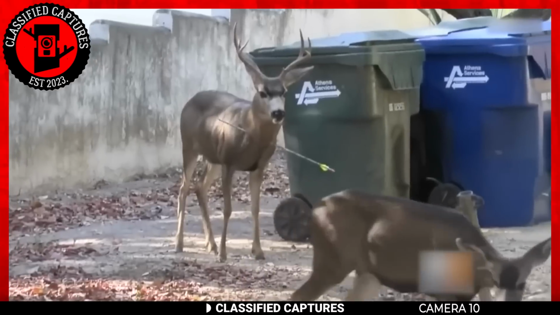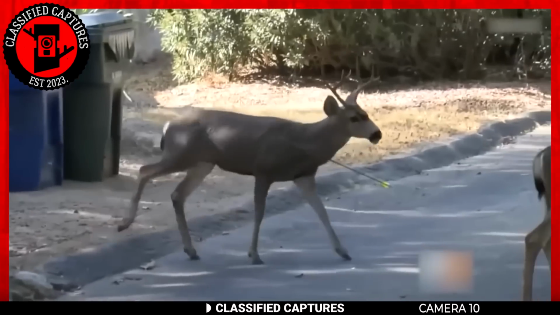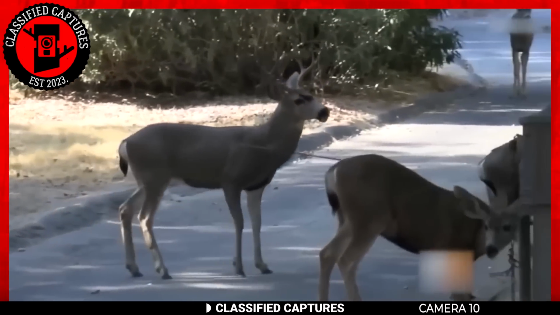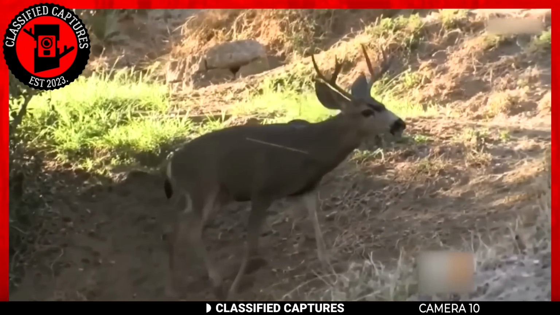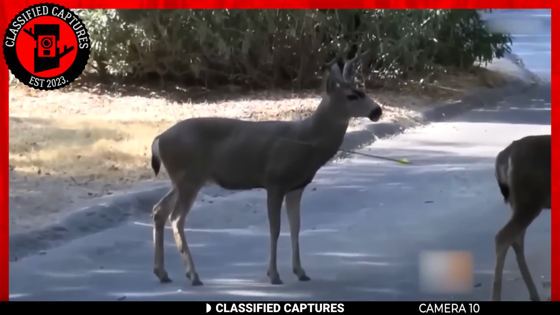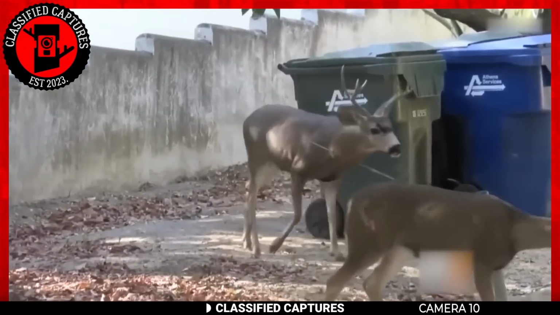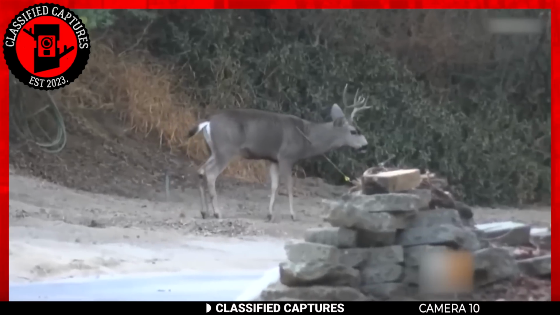the attack. A possible explanation is that although the arrow went through its neck, it did so missing vital blood vessels and organs. This is probably the reason it remained alive and mobile despite having an arrow sticking out of both sides of its neck. However, leaving the arrow in the deer's neck could lead to infections, chronic pain, and other health complications.